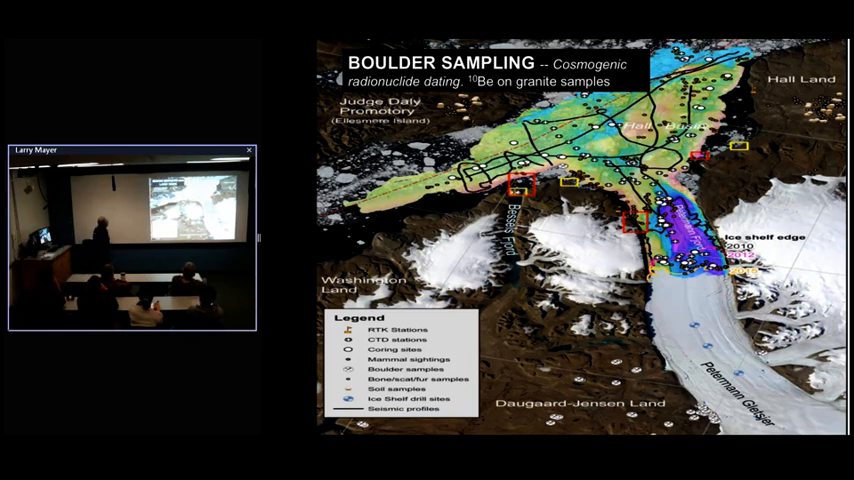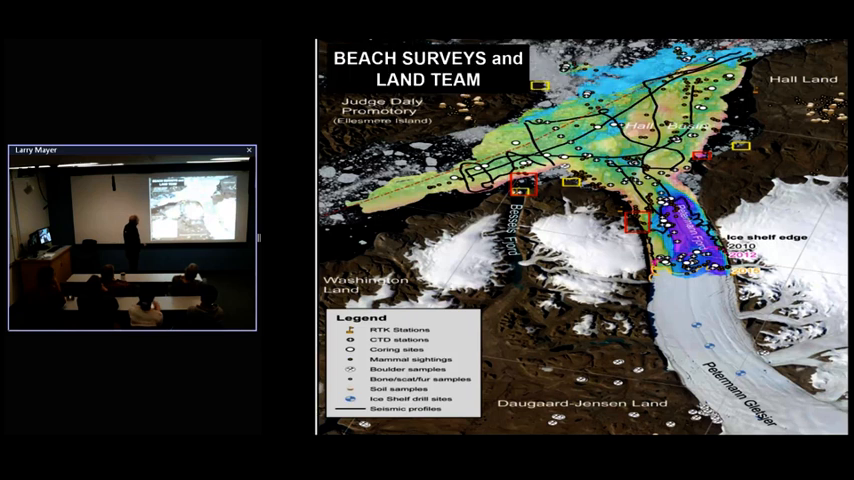There was also a series of beach surveys around all these areas, and the land team. The land team was a surprise. This was something the Swedish Polar Secretariat kind of put on, and this was a team of ecologists who were just out collecting bones and scat and trapping animals. And they were quite remarkable, because the boulder team, the beach survey teams, and I'll talk about the boulder team in a minute, these were people who were kind of transported by helicopter, spent a few days, then transported somewhere else.